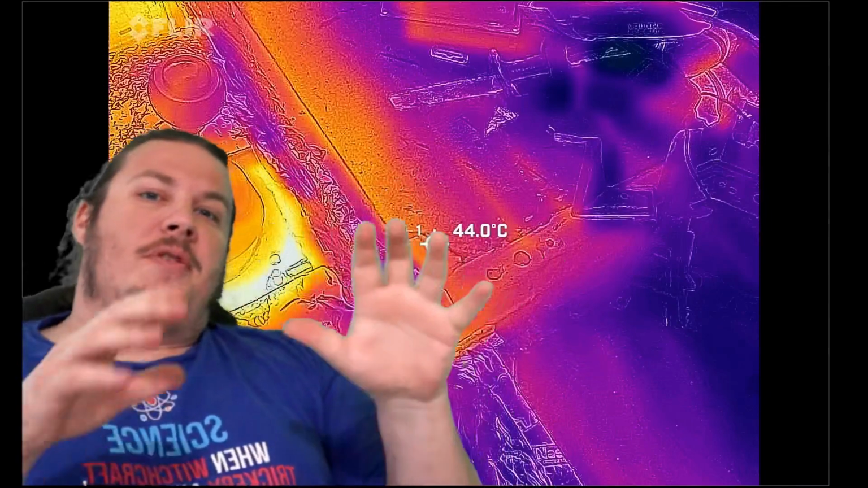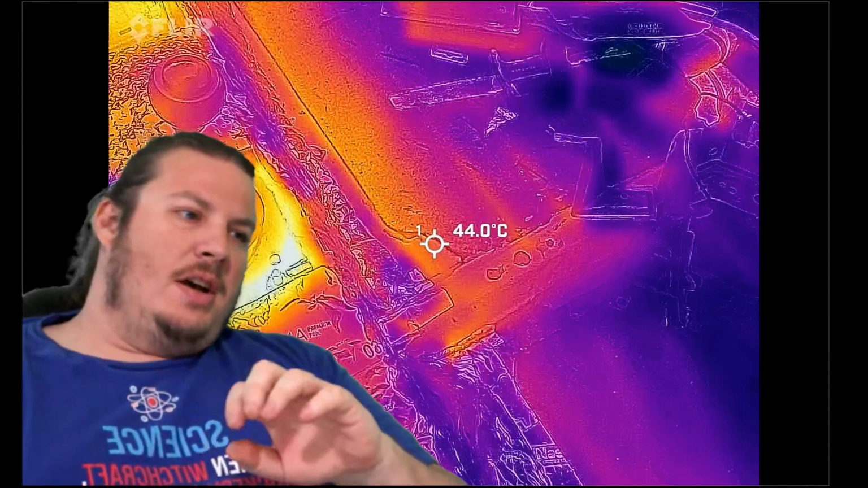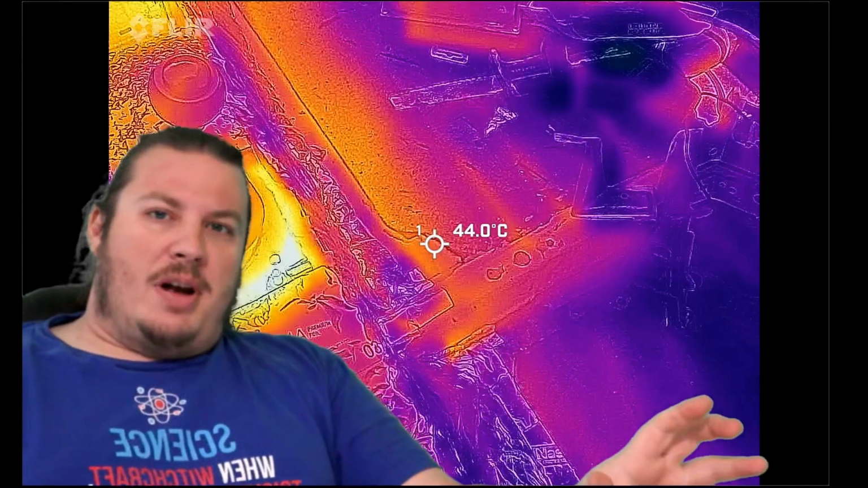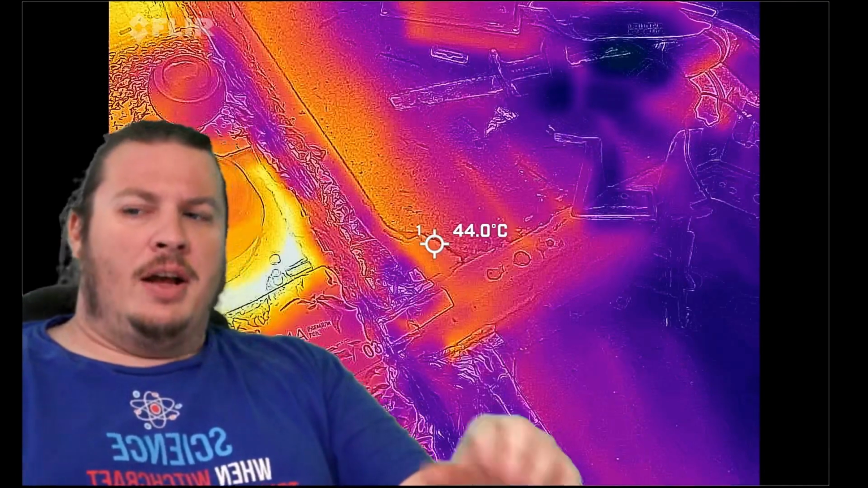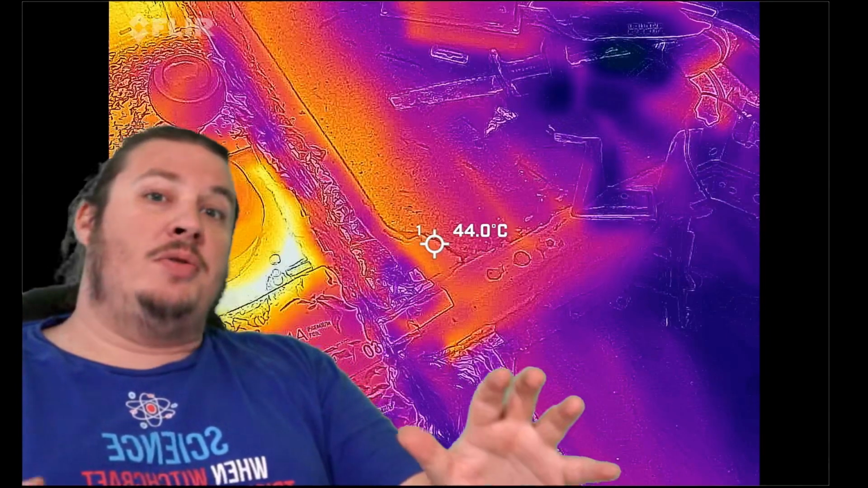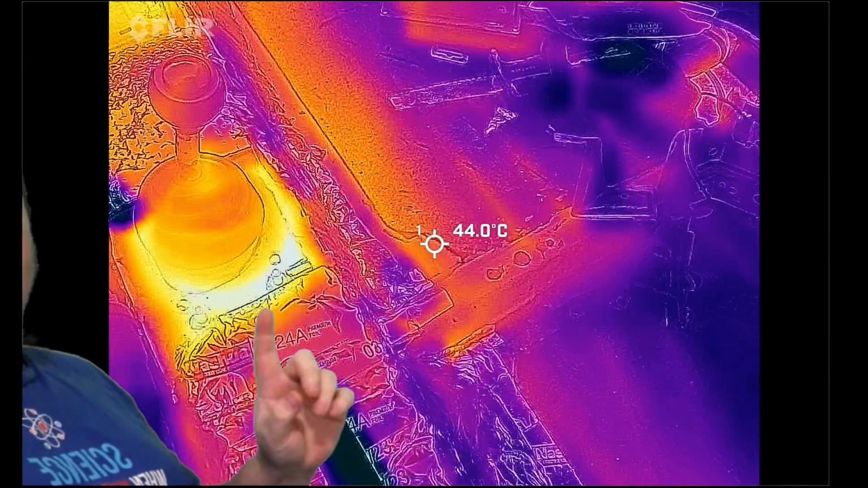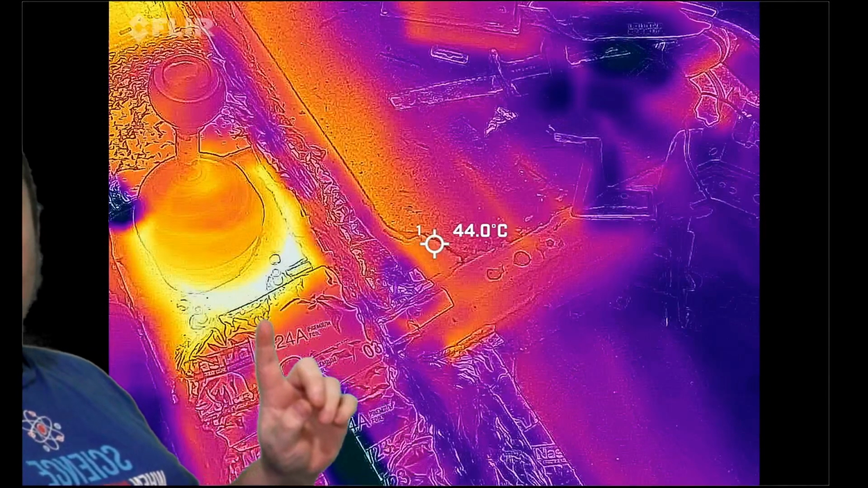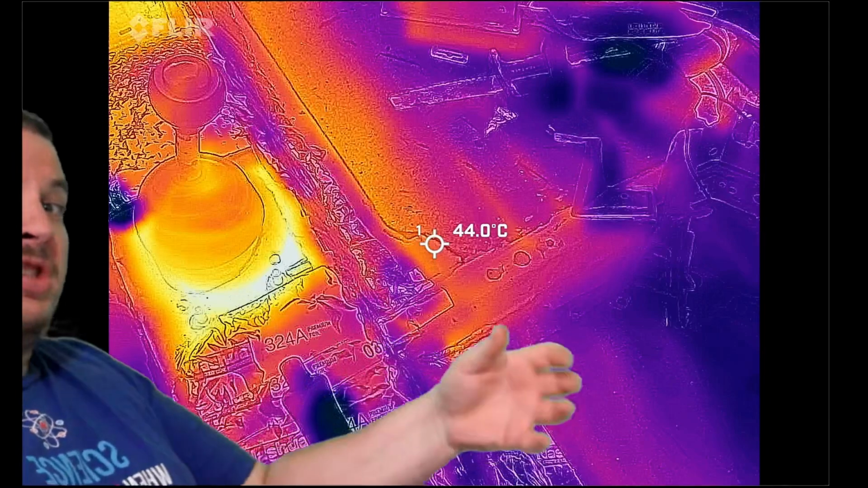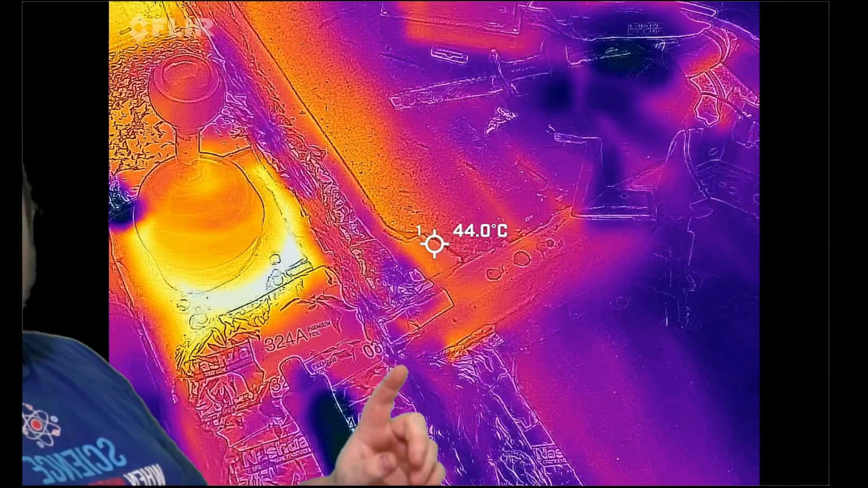So here is an image after driving for some time on the highway, right? This is heavy load, 80 miles an hour, driving down the highway and dumping a bunch of heat into the exhaust. You can see the unprotected, the uncovered metal right around the shifter, which is where I've always had kind of an issue because the shifter itself gets really hot during these long highway trips.